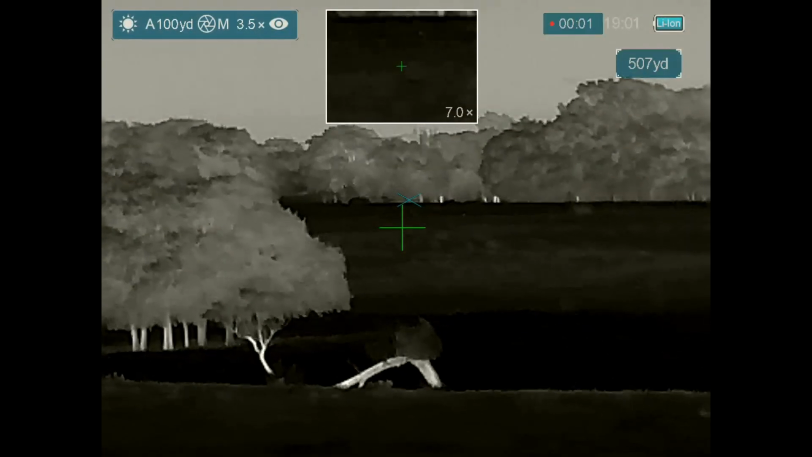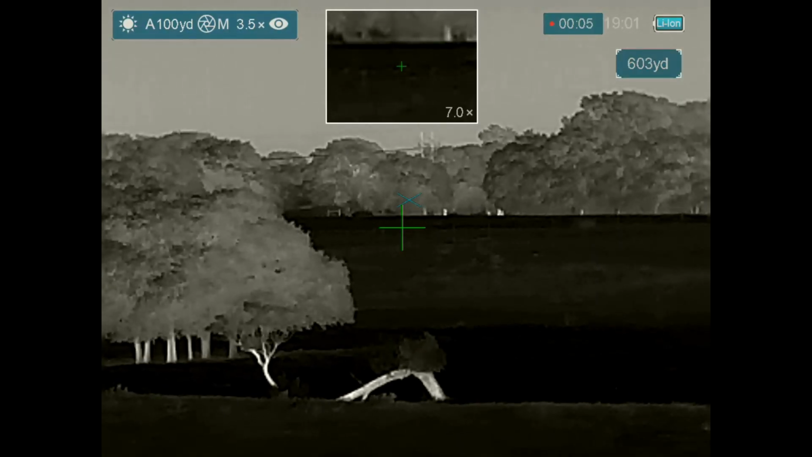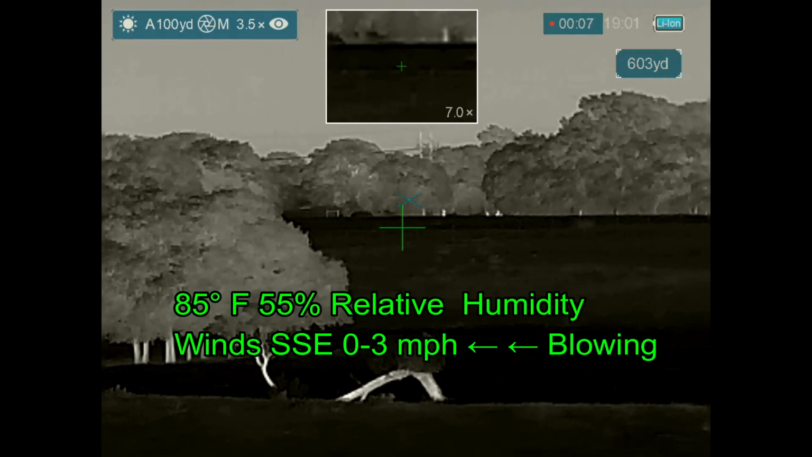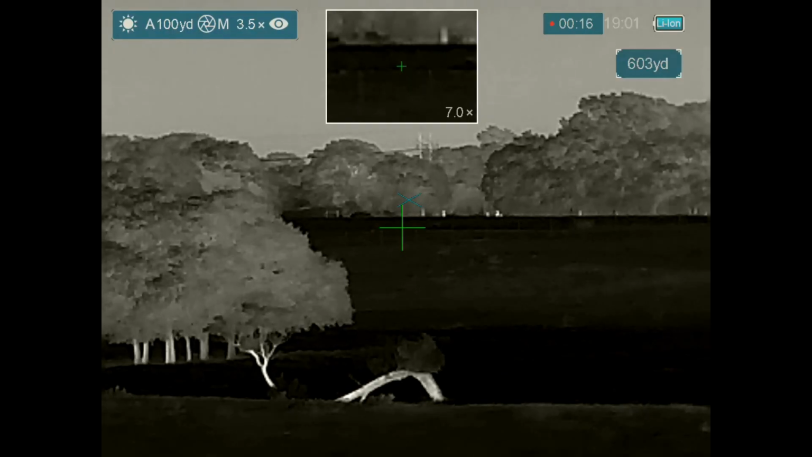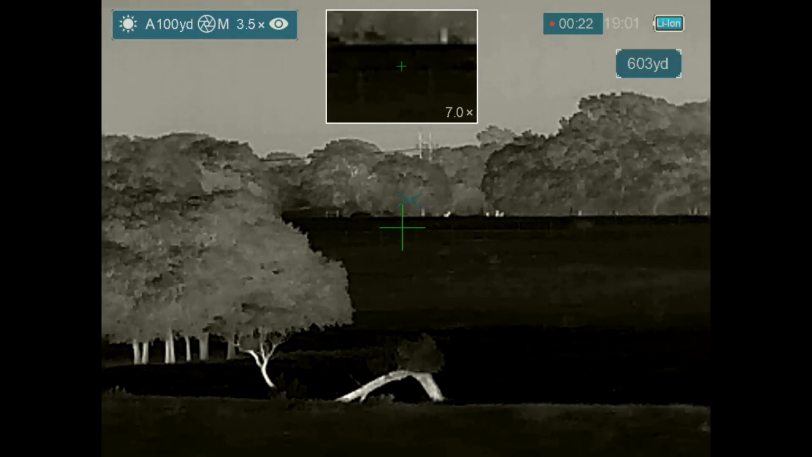I'm on the first property tonight, the only property that's going to be relevant for the rest of this hunt. And I'm watching some coyotes in the distance. There's also a deer out there, but it's the coyotes that I'm interested in. Out to the far tree line is the property that I can hunt. I can't hunt anything back in those trees, but anything on this side of the trees is fine. And I've got a cross fence, and I don't want to be shooting through the cross fence.